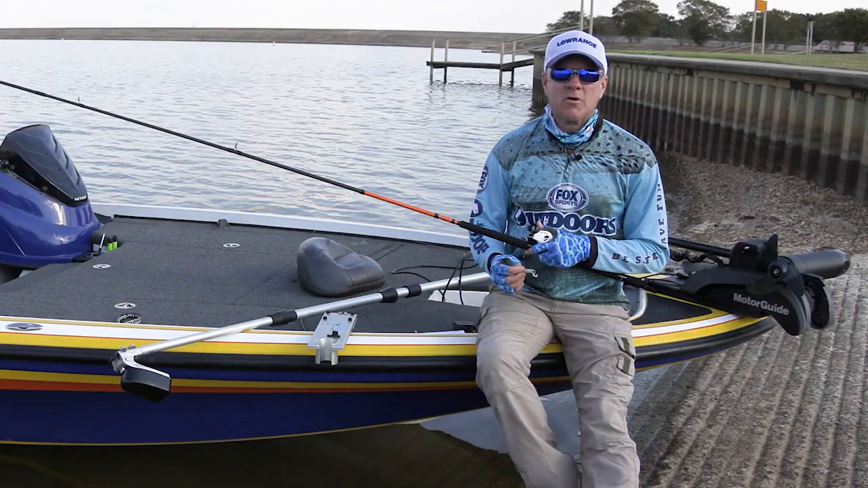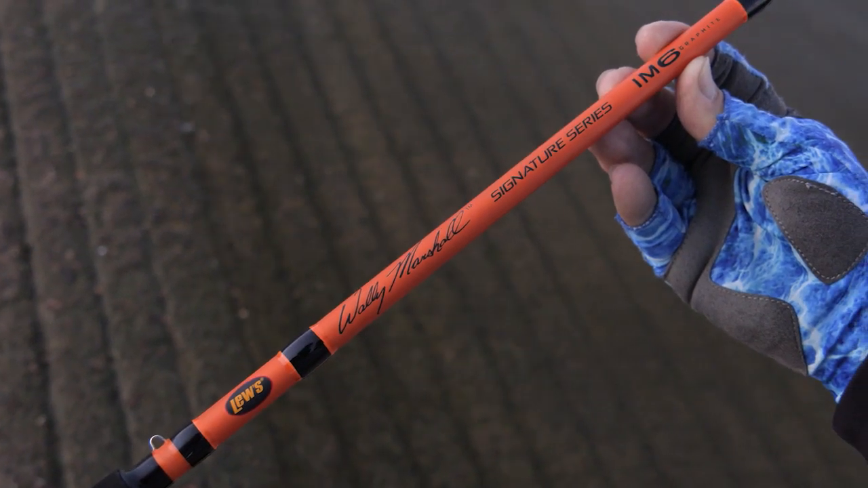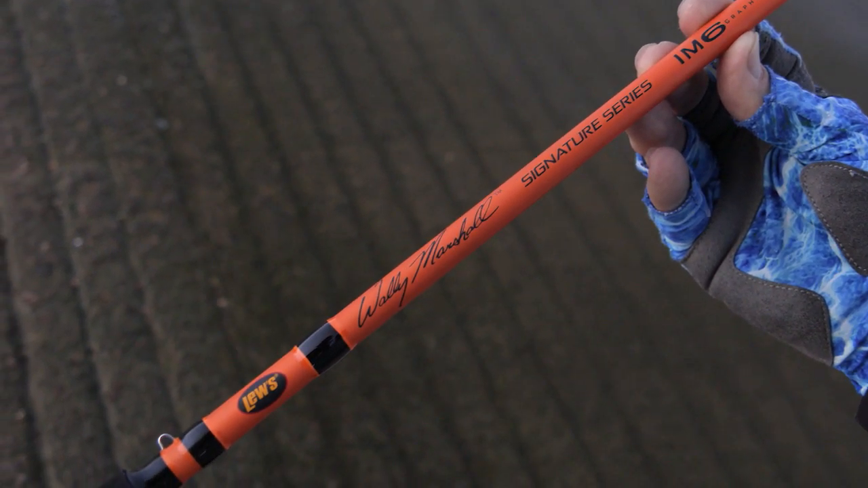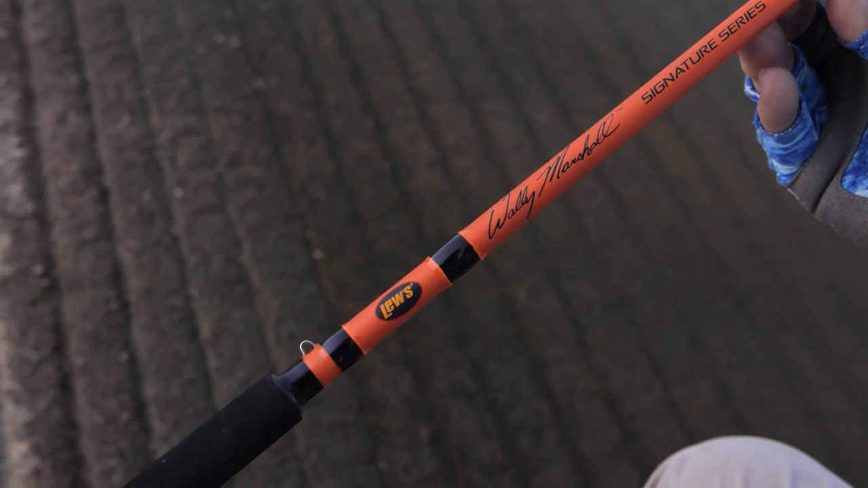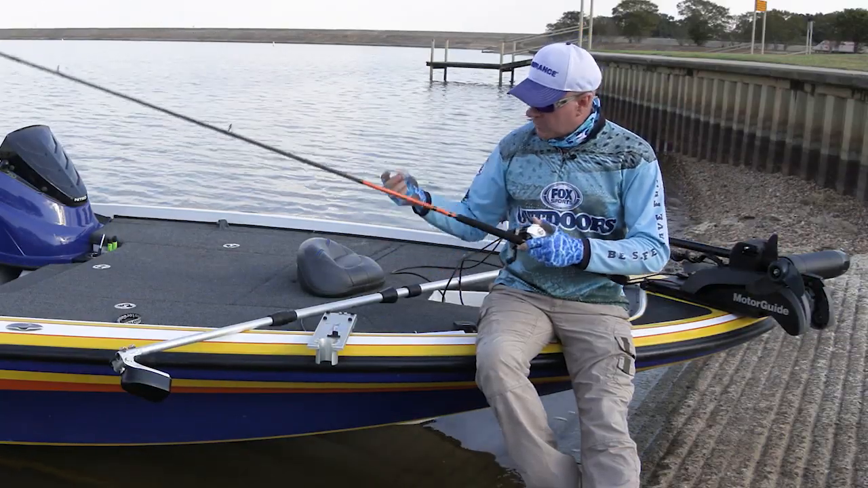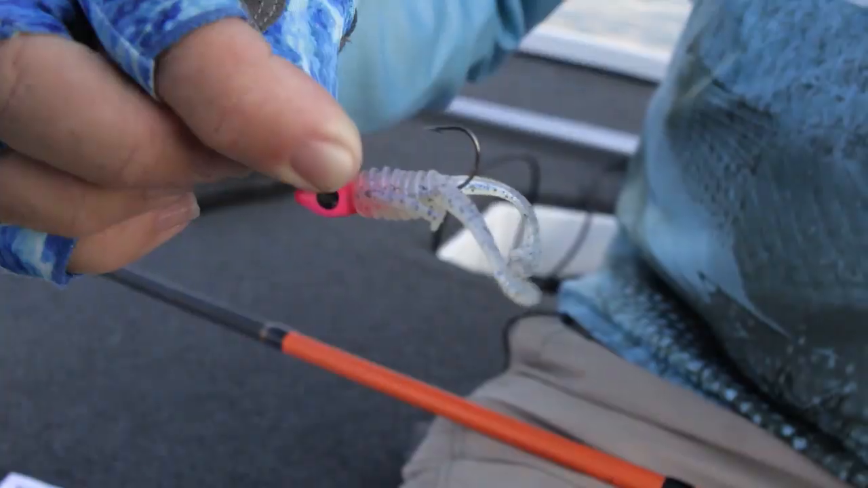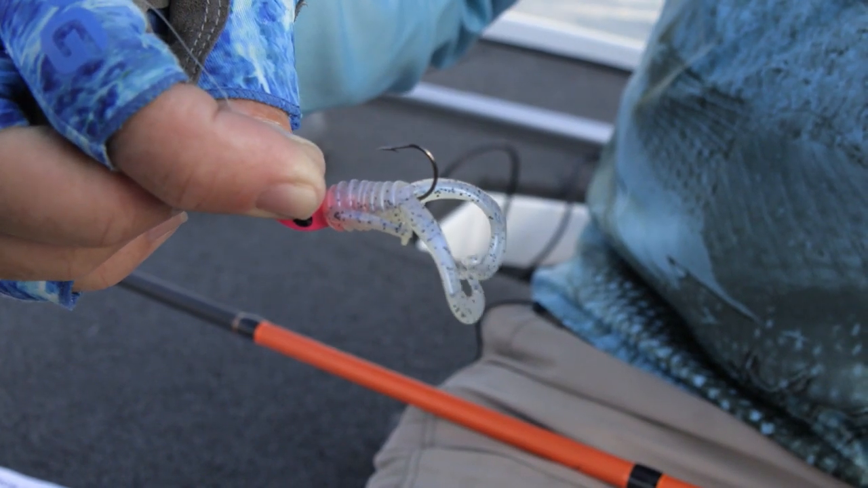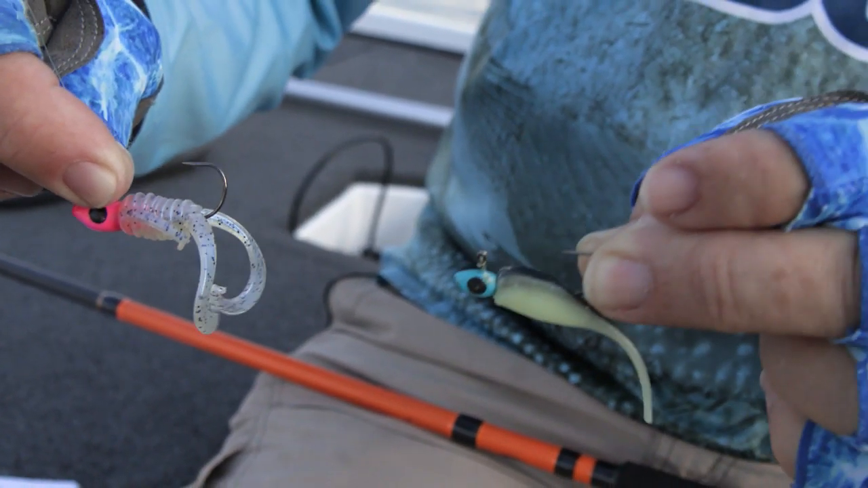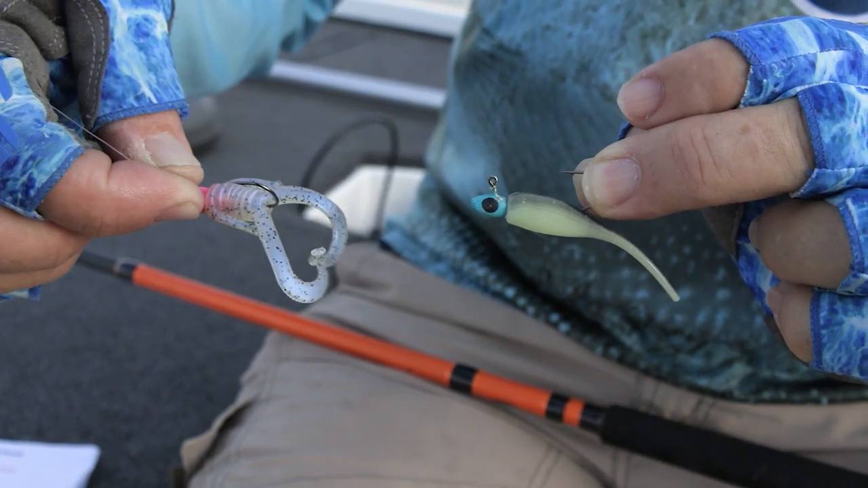Here's the gear we used to catch the crappie on Lake Limestone today, beginning with the Lew's Wally Marshall Signature Series crappie rod. It's a 12-foot long crappie rod, identifiable by the orange color right here on the lower portion of the rod. It's perfect for reaching out into those brush piles. As far as the baits we used today, really there were 2 of them. One of them was the Bobby Garland Pile Diver. It's rigged on a Bobby Garland Moglow jig head. Then the other was the old standby classic, the Bobby Garland Baby Shad. Both of those 2 baits will work great in these brush piles.